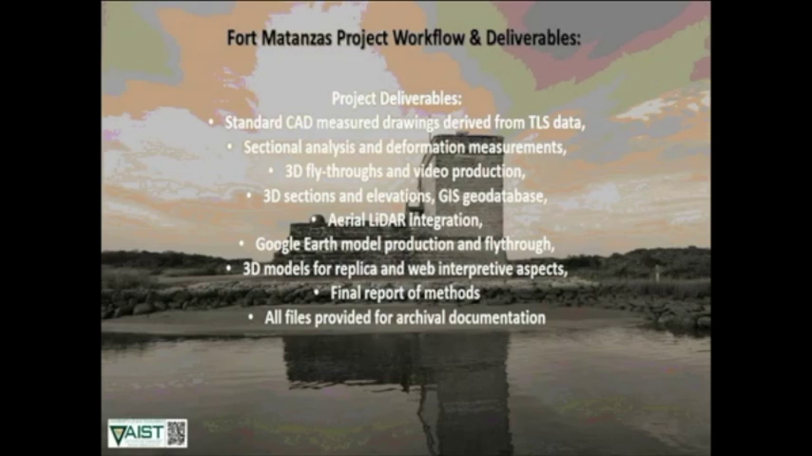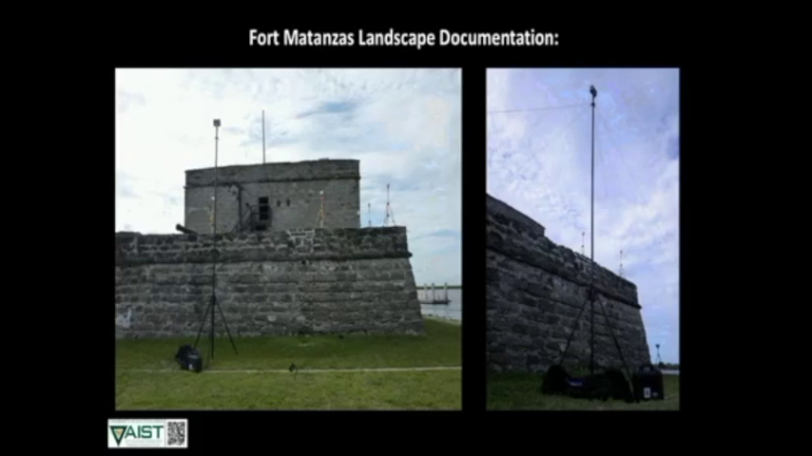For the park management aspects, standard CAD measured drawings are important. This particular project, they had HABS-level drawings that were done historically, so including a lot of that legacy data in our information is also very important. And things like 3D fly-throughs, 3D sections and elevations, airborne LiDAR integration, Google Earth model production customized for them, 3D models for replicas and web interpretive aspects, as well as a final report running through all of these things. So all of these things are coming from the same sets of data that we're collecting.